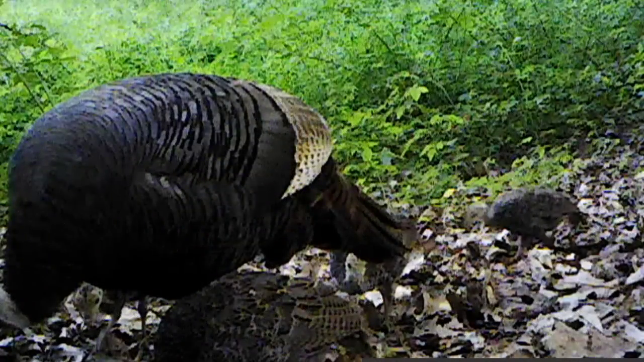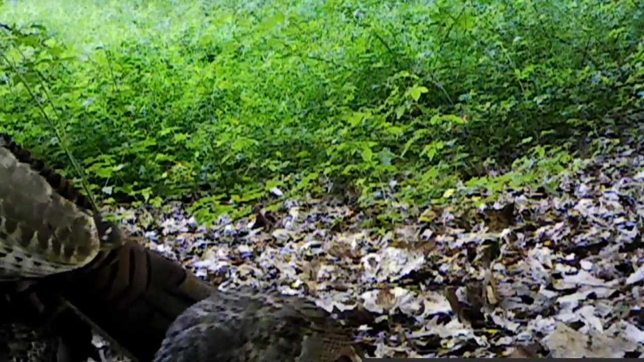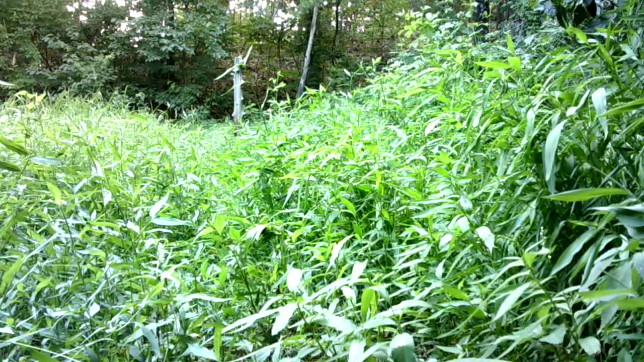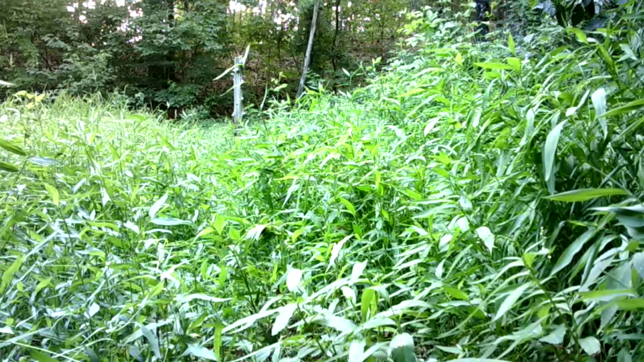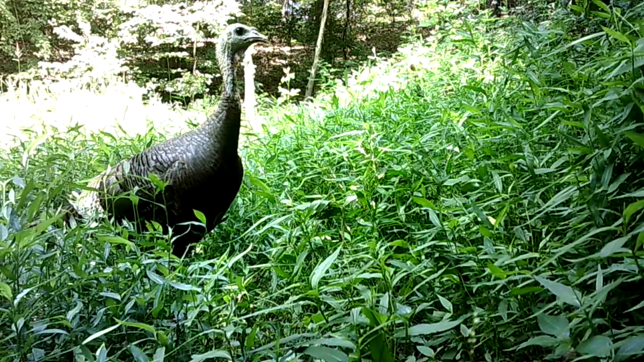And out there's a little turkey with her chicks. They're growing up, ain't they? I hope they survive. They hide away from these predators. And on the other camera, the weeds is just growing up. But they're in there. The old turkey, they in there too.